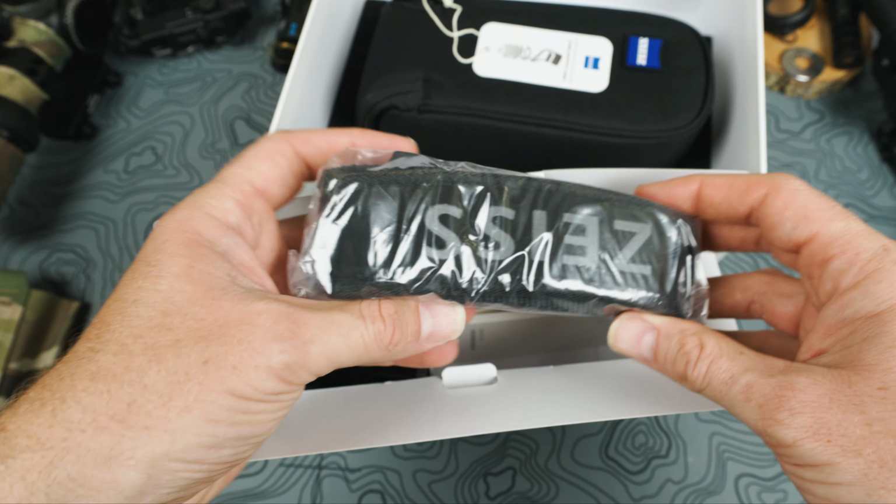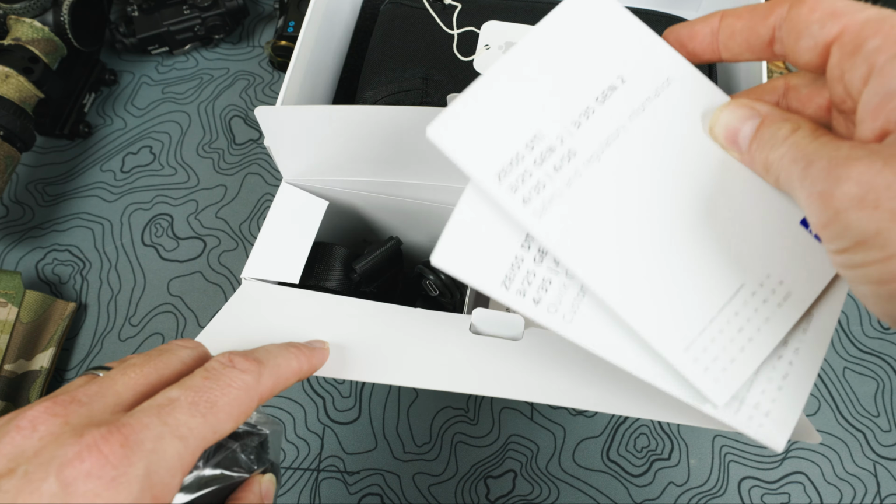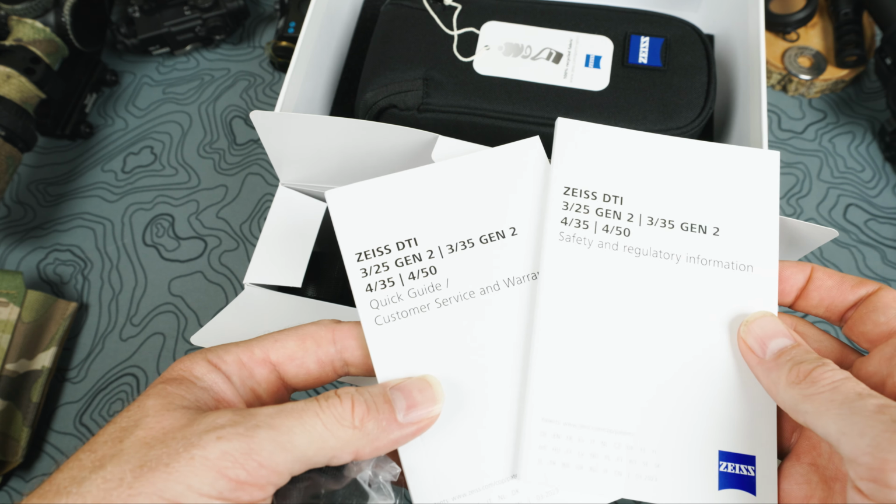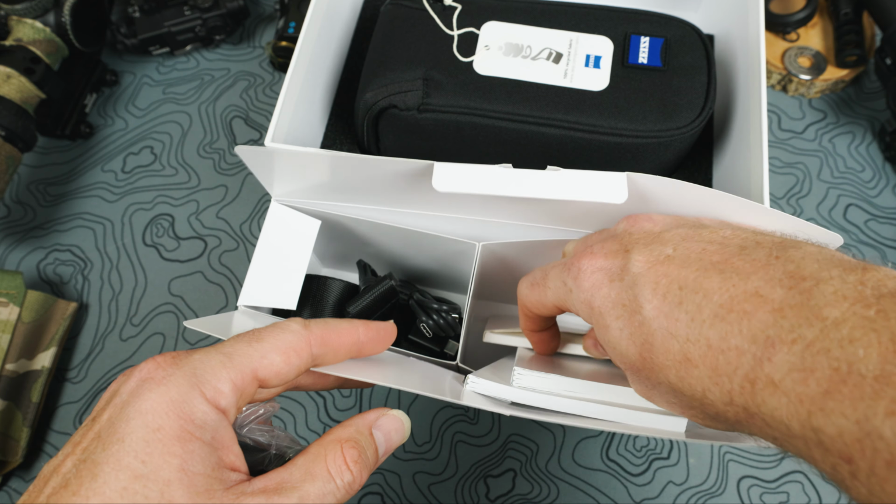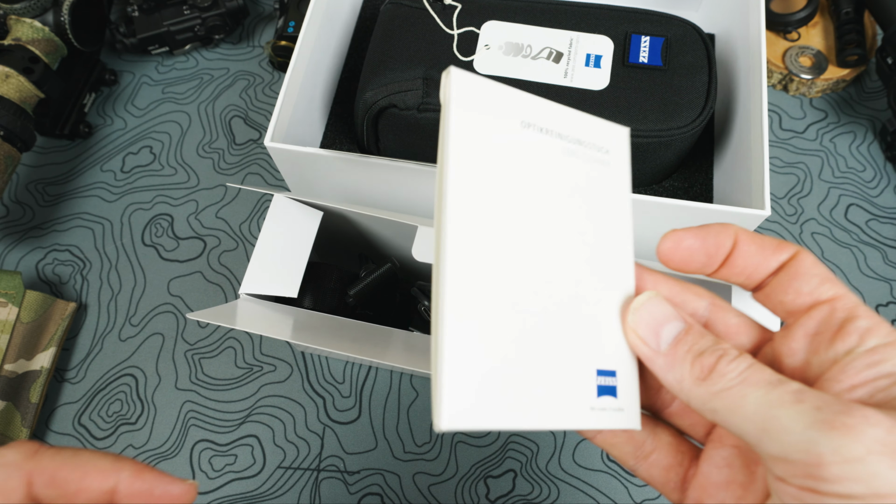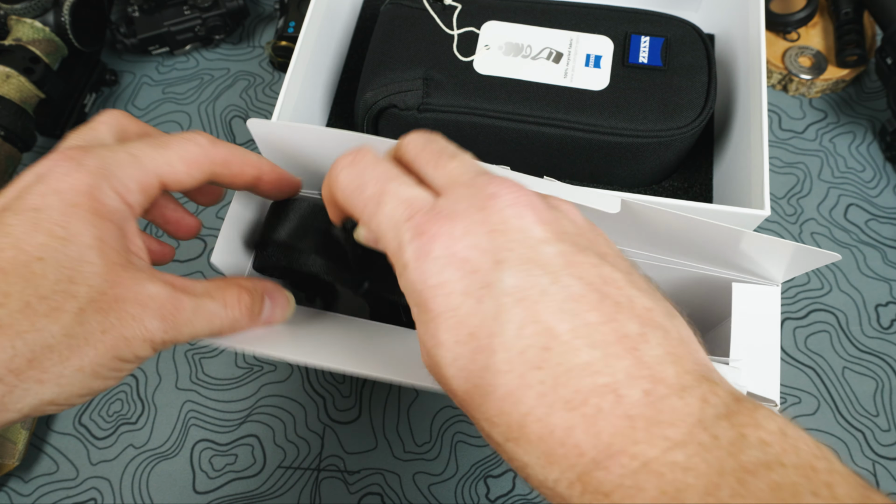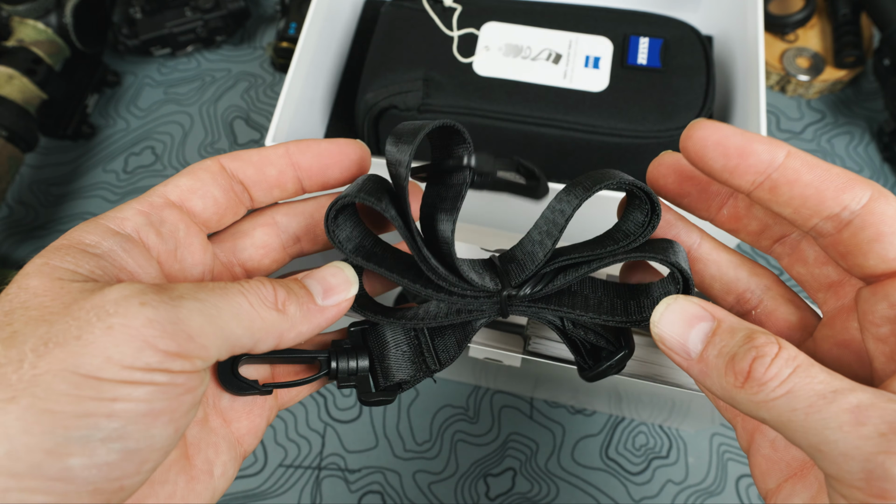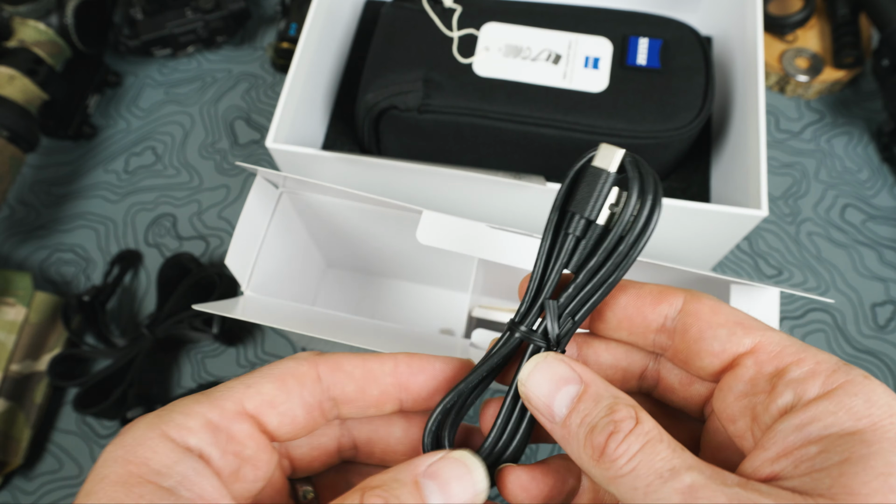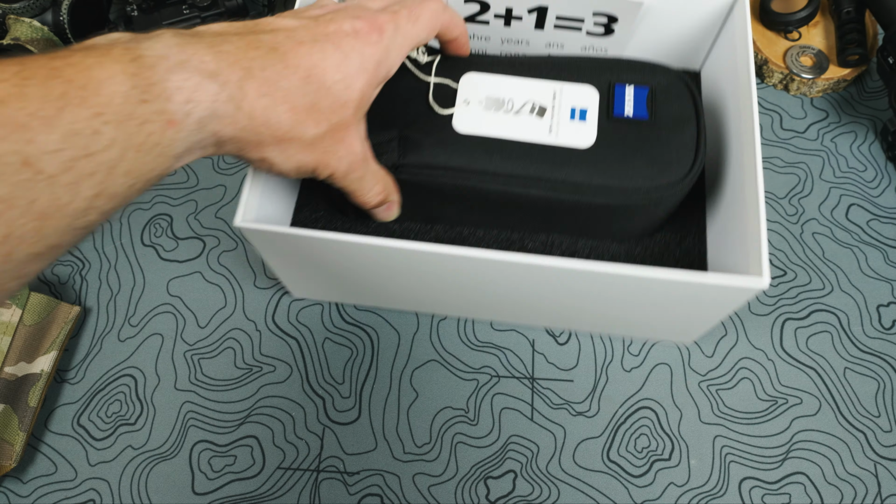Inside of here looks like a bunch. This looks like a lanyard, like a little camera cover. And then we have the instructions. We're not going to go through these. You can read through these quick guides and everything. It's very thick. There's a lot of information on these. A ton of stuff here. Another lens cleaner. We don't need that. We have so many lens cleaners. And this, I think, is the actual bag strap, where the other one was for your neck, like the lanyard. And then our USB cable. We have a ton of these, so we'll just put this back in here and give that back to them.